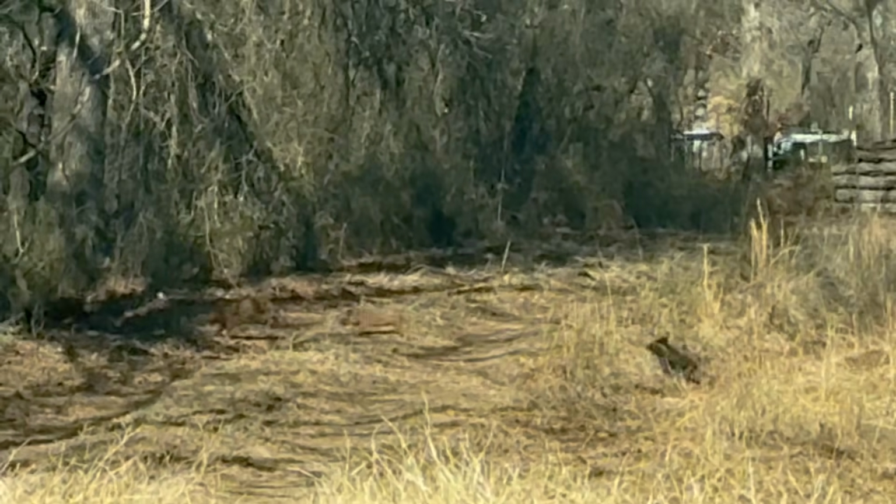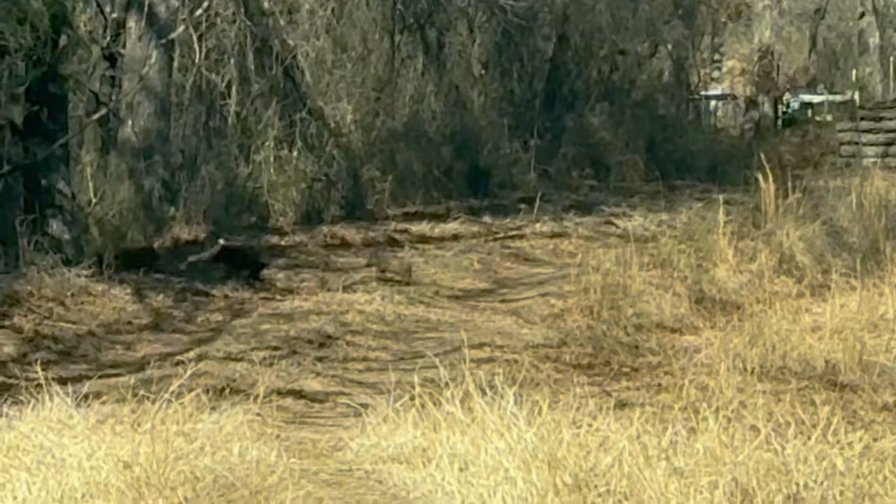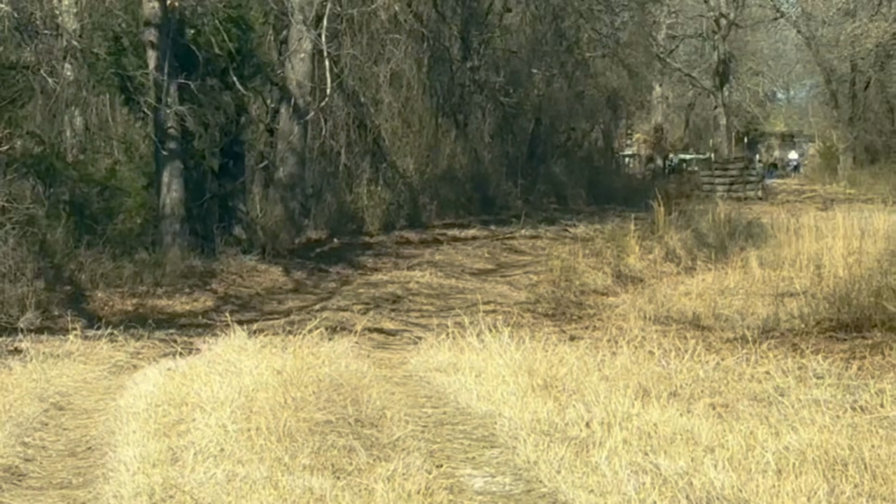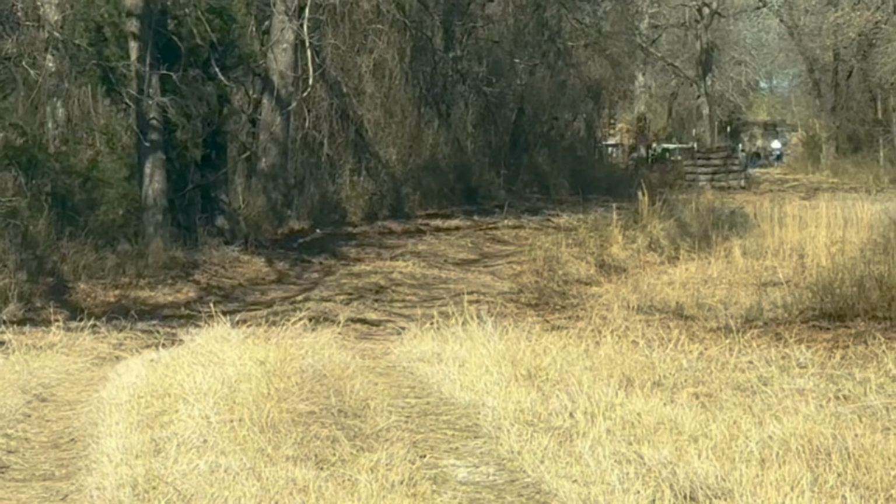You know, I tell people that if you've got a landowner that doesn't hunt their property often enough, you'll have a pig problem. Carpe sus, my friend.